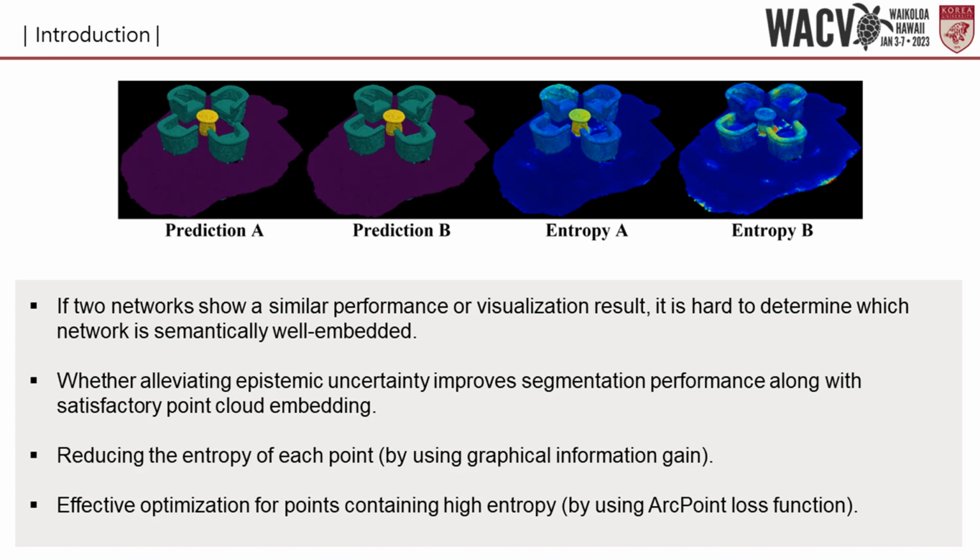To observe whether there is a difference in the estimation of the two networks, Shannon entropy was employed for epistemic uncertainty quantification. In measuring the entropy of each point, it was observed that the reliability of the network prediction may differ even if the same result is obtained. Starting from this experimental result, the question was raised as to whether alleviating epistemic uncertainty improves segmentation performance.